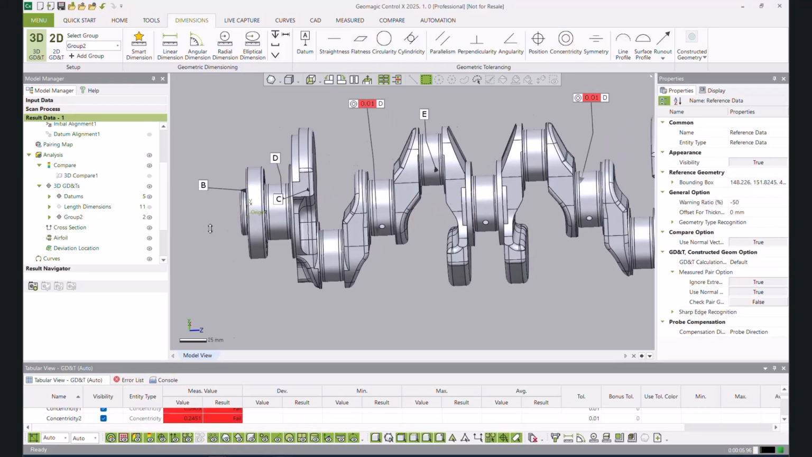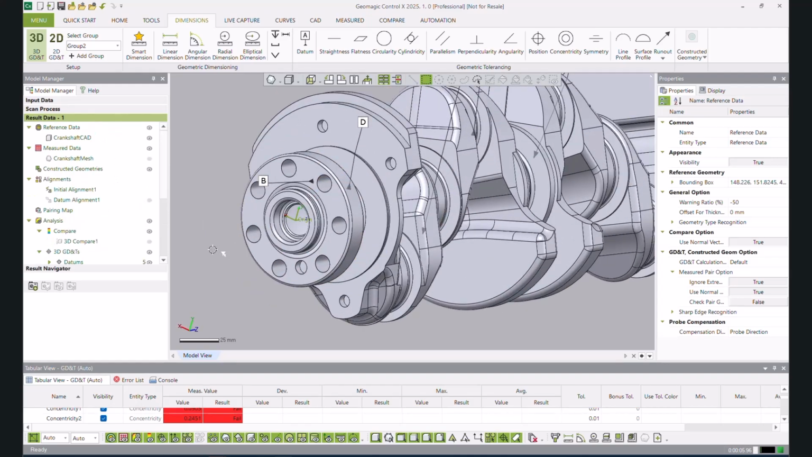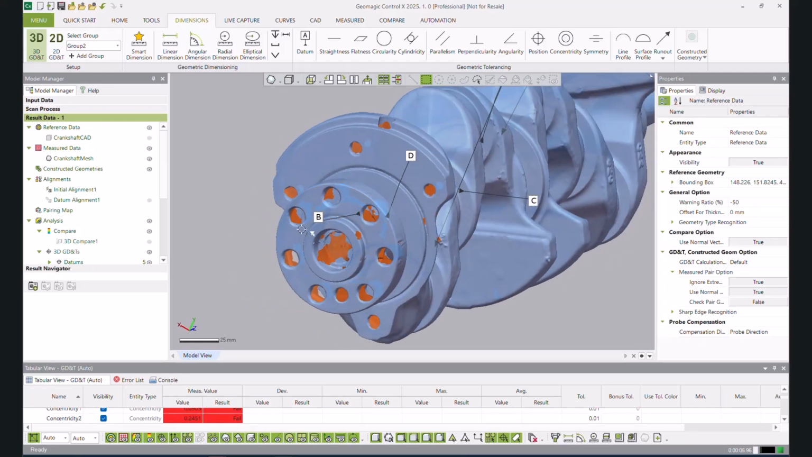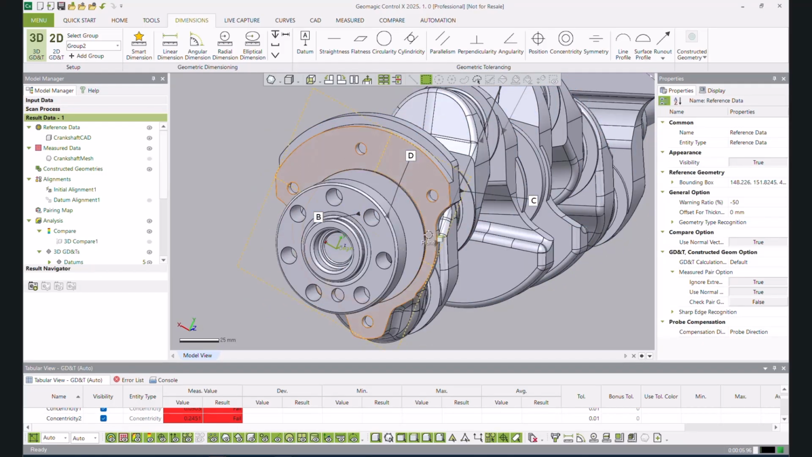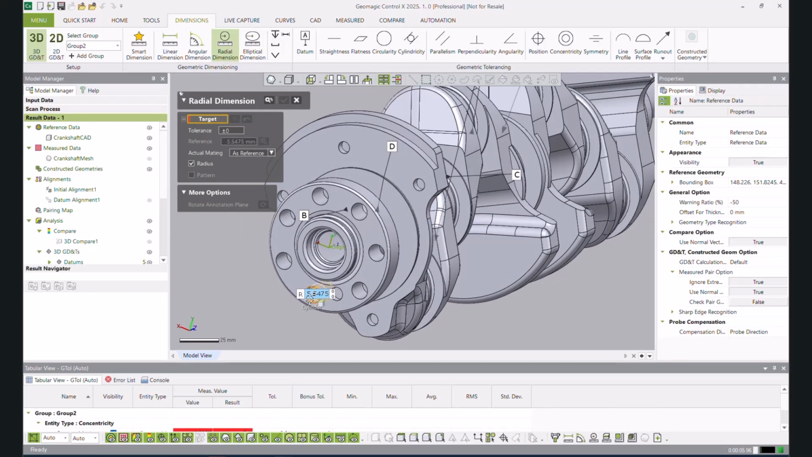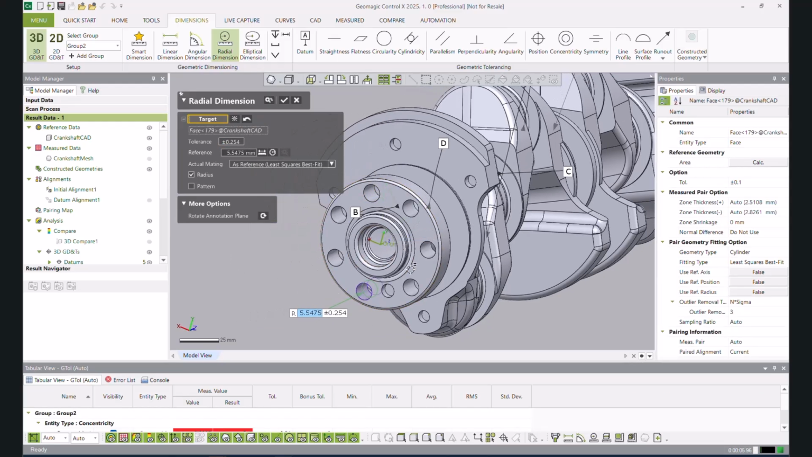If we wanted to, another fun one. This is a bit of a tricky one because we don't have a ton of scan data in this section. But if we wanted to take a radial dimension of this cylinder, we can. We'll just come in and specify our tolerance, 25.4. Why not?